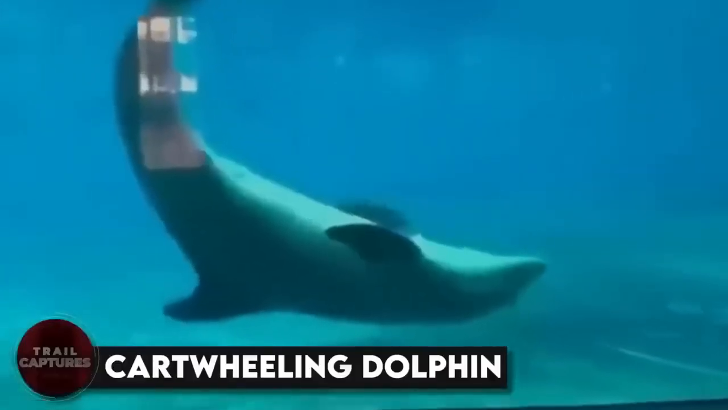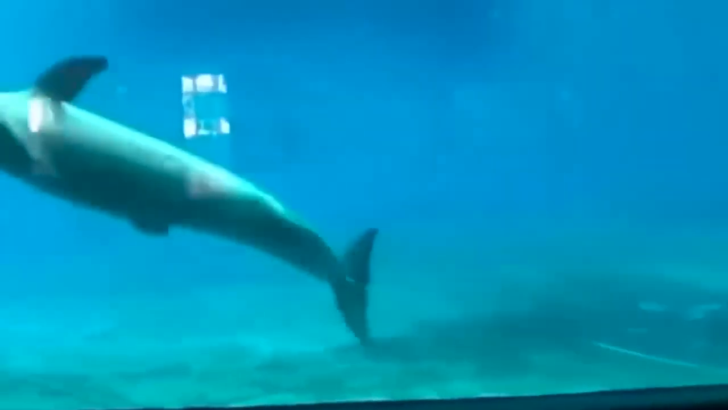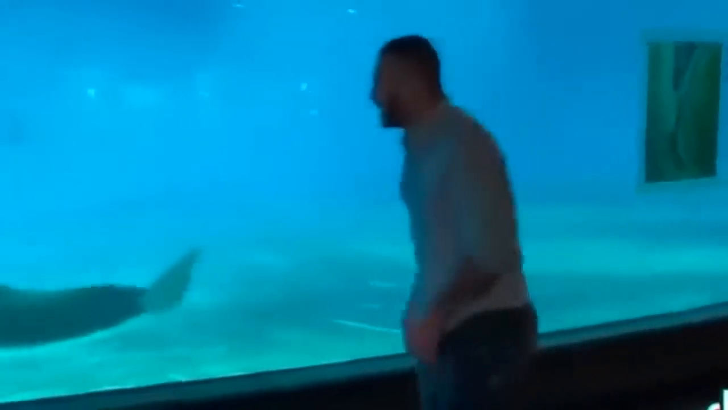Cartwheeling dolphin. This video features a man showing off his cartwheeling skills in front of a dolphin enclosure. At first, one curious dolphin tried to imitate him, but gave up after one attempt. But then another dolphin arrived and was totally into it. She mimicked every single cartwheel the man did, as if she was trying to impress him. I mean, who knew? Maybe the dolphin did get a crush on the man, right? This is so cool.